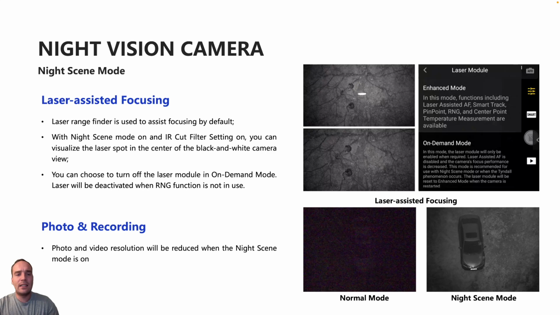You may have seen a square in some of the videos here when we disengaged that IR cut filter by turning the setting on. And that is actually visualizing the laser spot of the laser rangefinder. Within the settings under laser module, you can turn that into on-demand mode. So if you don't have the laser rangefinder turned on to view that live data, the laser rangefinder will not be in use. But by default, it is on enhanced mode because it does help out with other features like helping the camera focus.